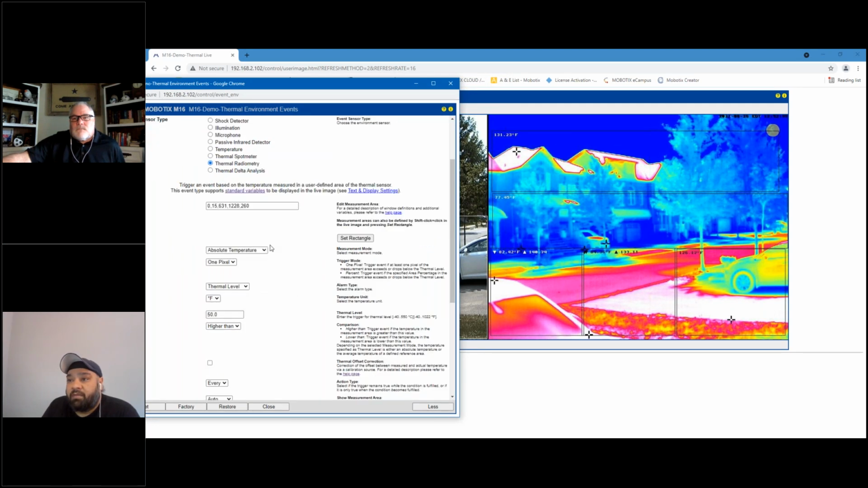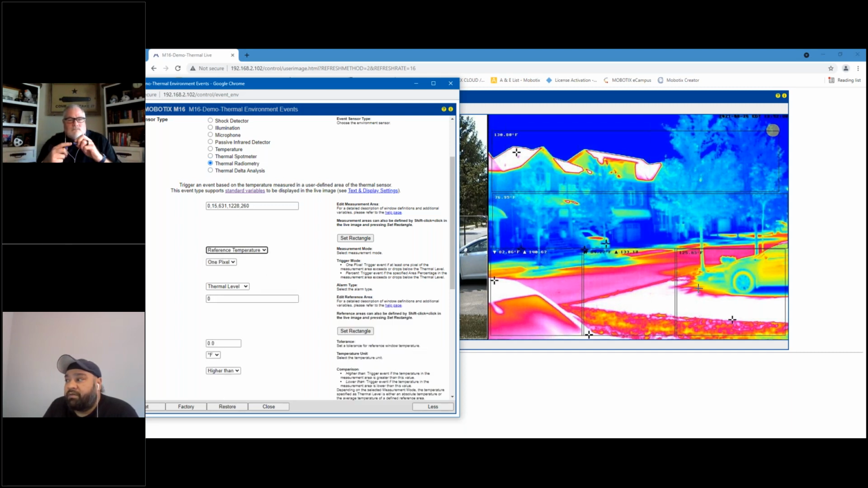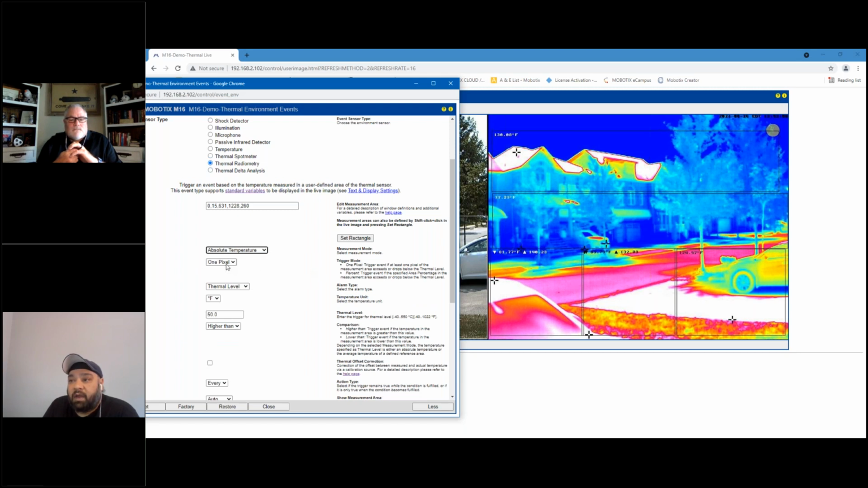And essentially over here, you are measuring absolute temperature. So you're looking for the absolute temperature within this window. You also have an option for reference temperature, where you draw a reference area, and corresponding to that, the camera will look for the temperature within your region of interest. But in most cases, absolute temperature works well. You have the ability over here to measure down to the pixels. So you can go down to 1 pixel. And if you can see over here, this is the crosshair for the hottest pixel within this one window.